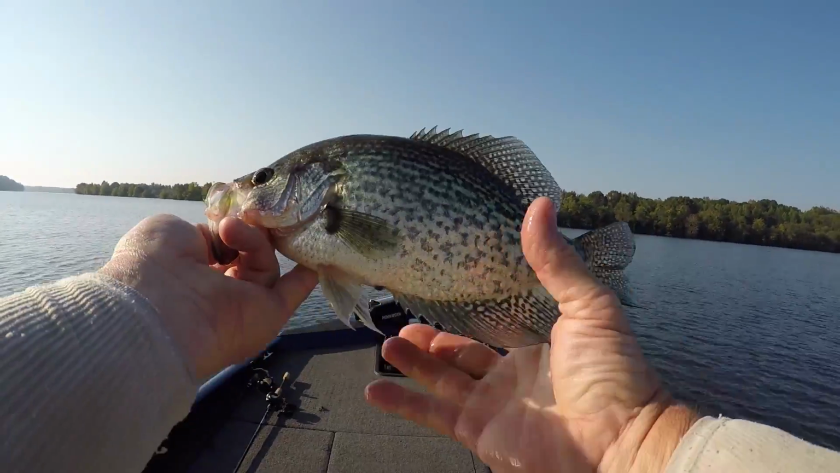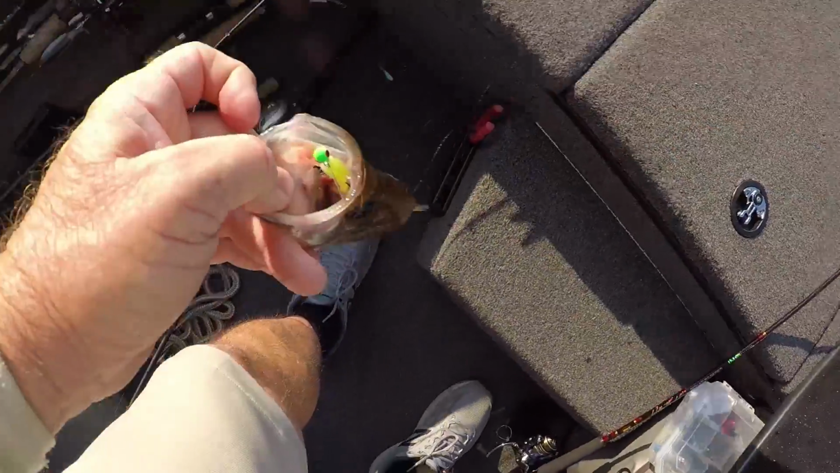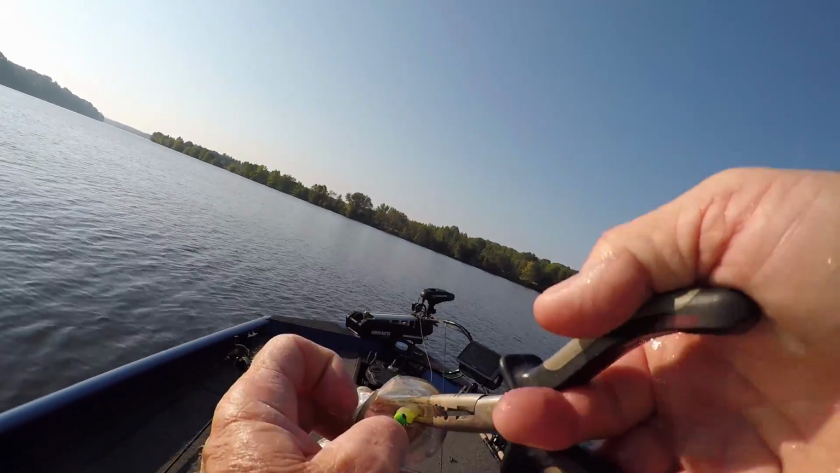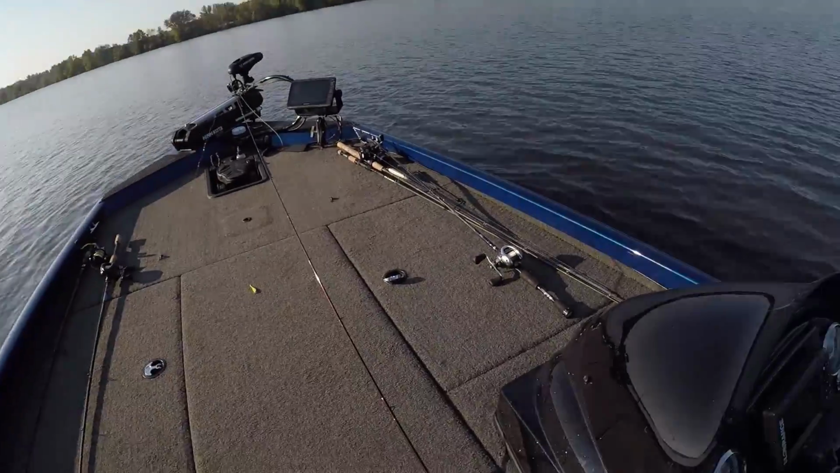What do y'all think? He's a good one. You know what? I was bass fishing, as I said, and I seen these on my depth finder, and I said, I think those are crappie. I think those are crappie right there. All right, guys.